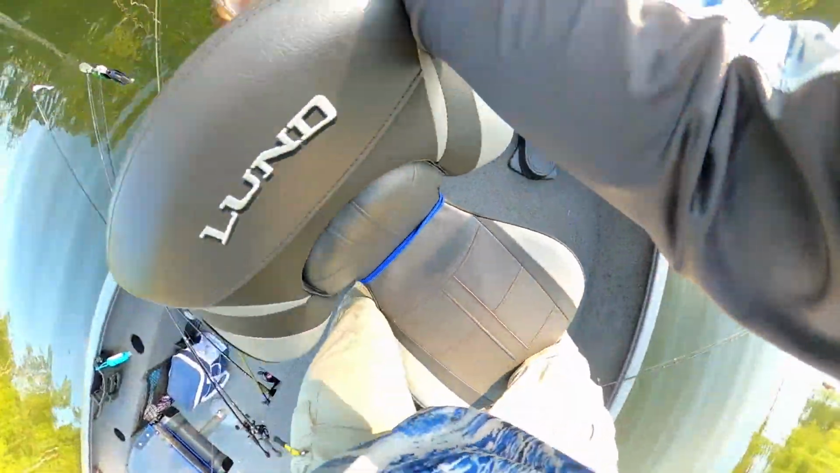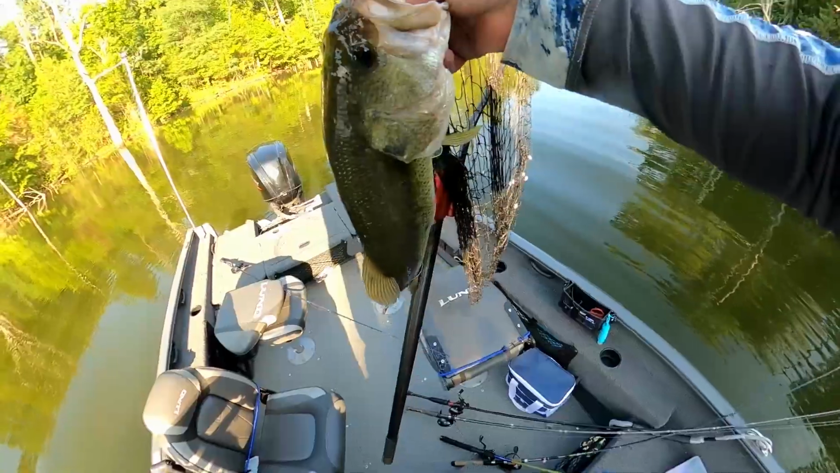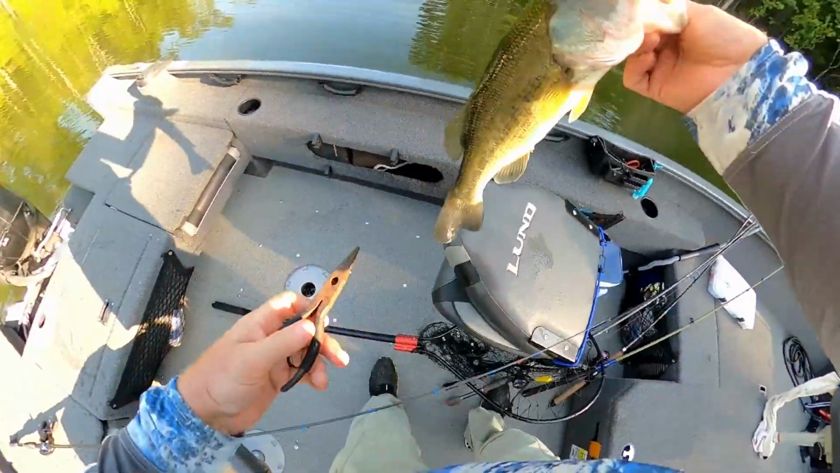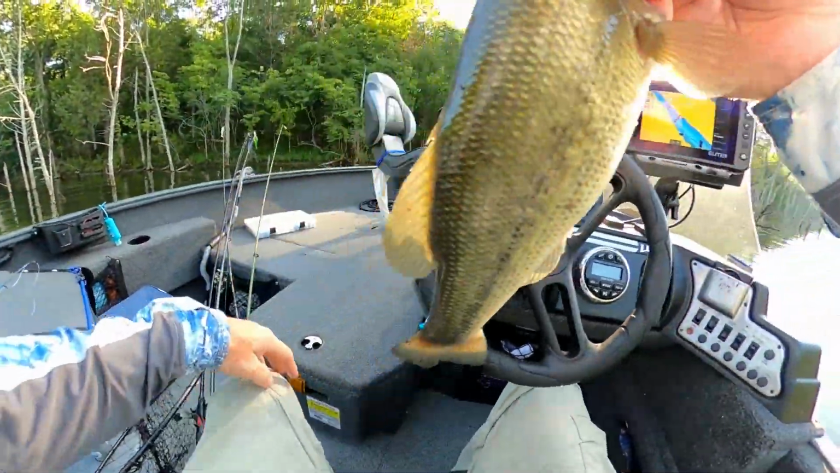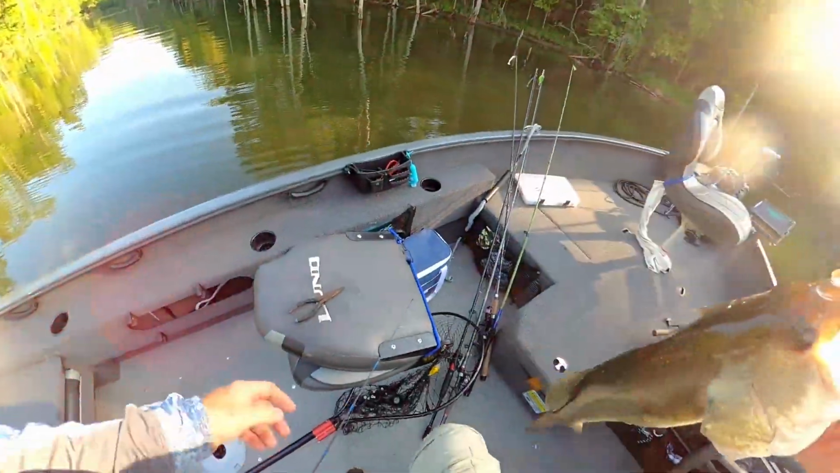I think I am. Spot lock me. There we go. Atta baby. Now, get this other hook out. There we go, I got it out. Okay. Well, I have to stand back here. He's too big.